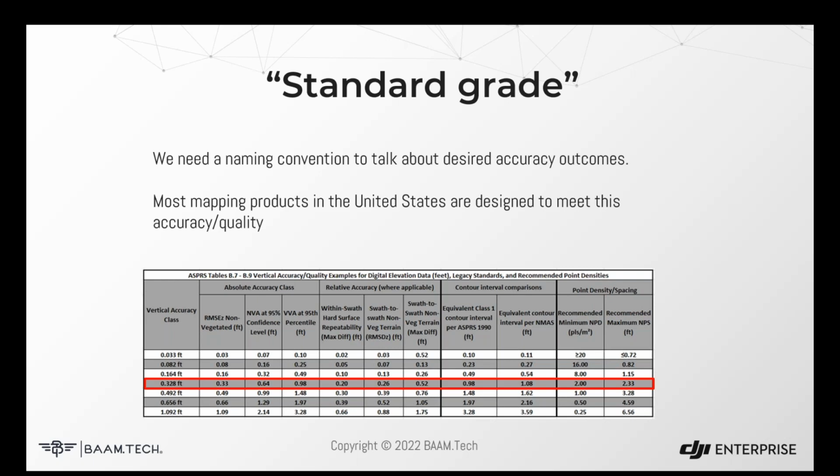But I will say this quote standard grade that we're talking about is very, very common. So suitable for 1 foot contours data is by and large the majority of the mapping that I've experienced in my 15 careers here in the United States. So the section that's highlighted in red is probably the majority of every project that I've been involved with in the United States. It's very common to meet that accuracy standard.